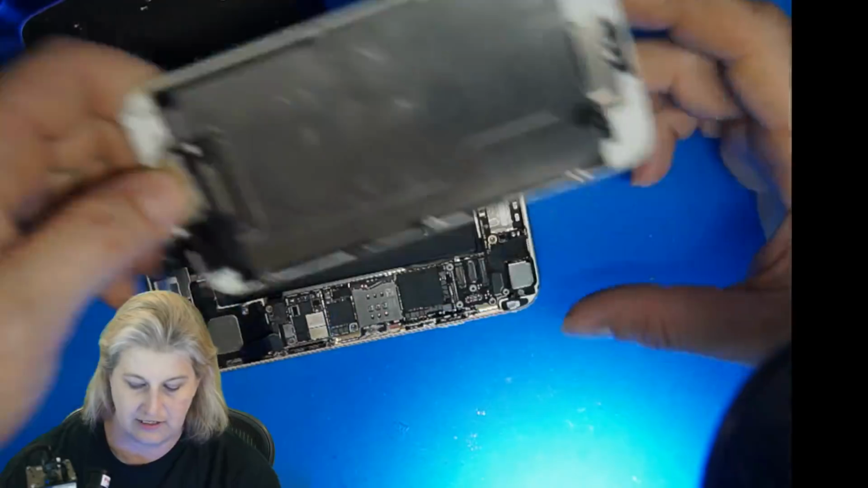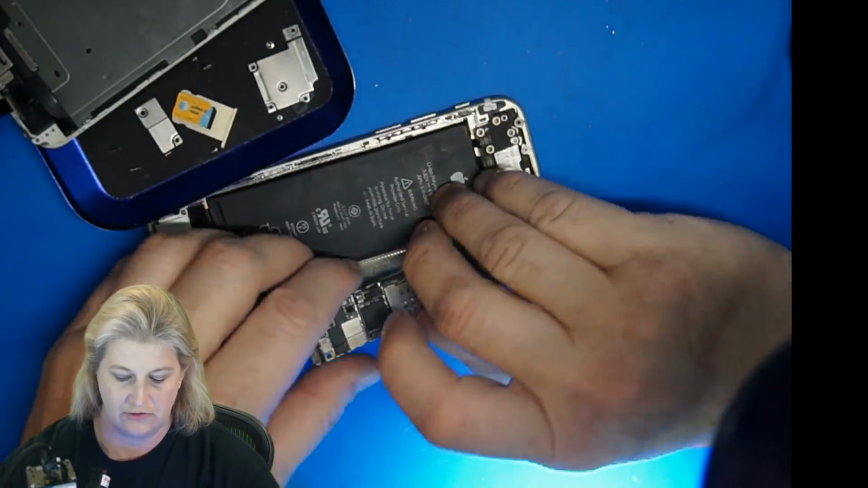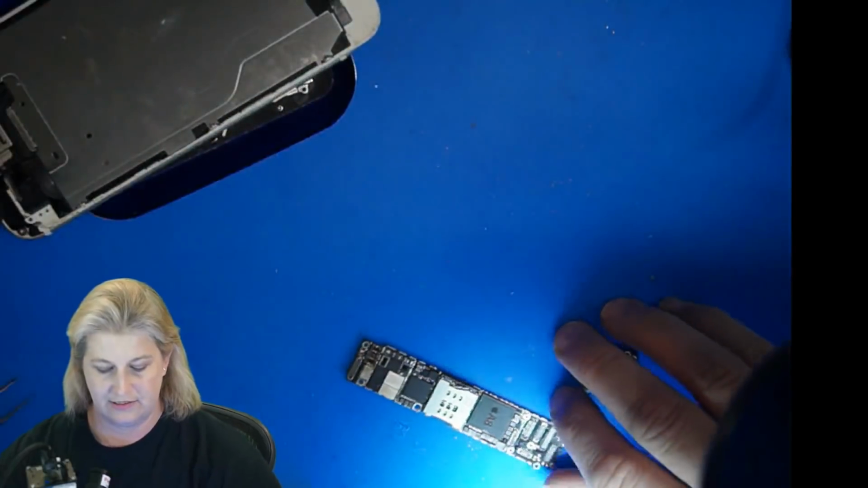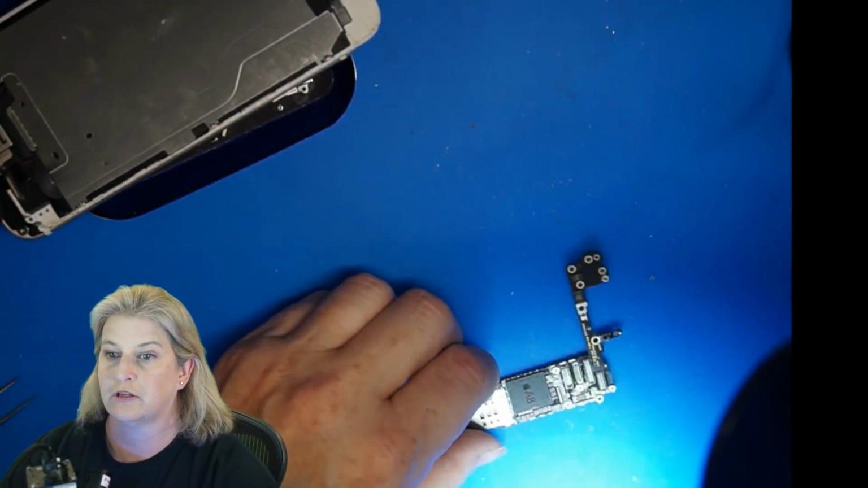I've been killing myself on a video that I am planning to show you guys on my amazing smash balls technique for the iPhone XS. And I have to edit that video, but it's pretty fun. A couple of these XS's have really been killing me though.